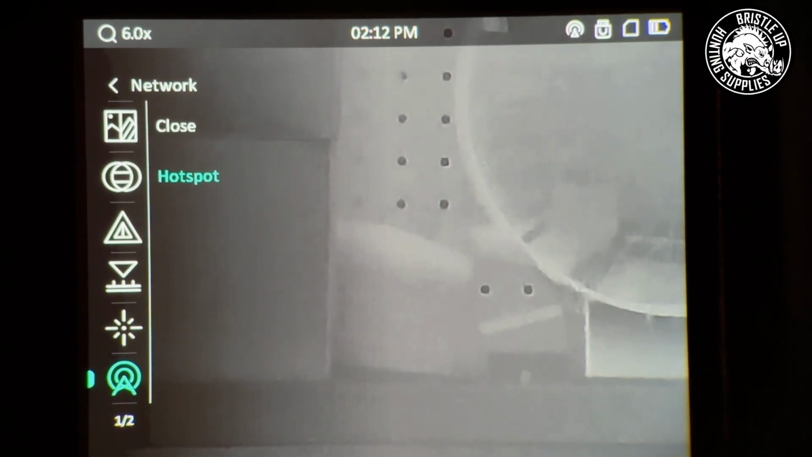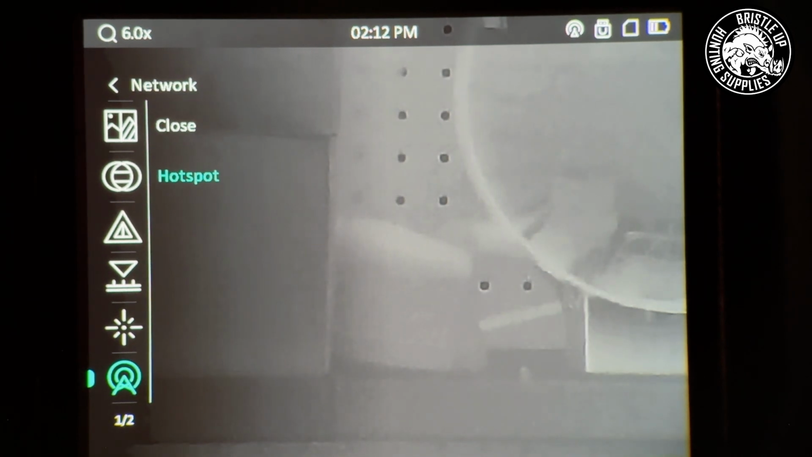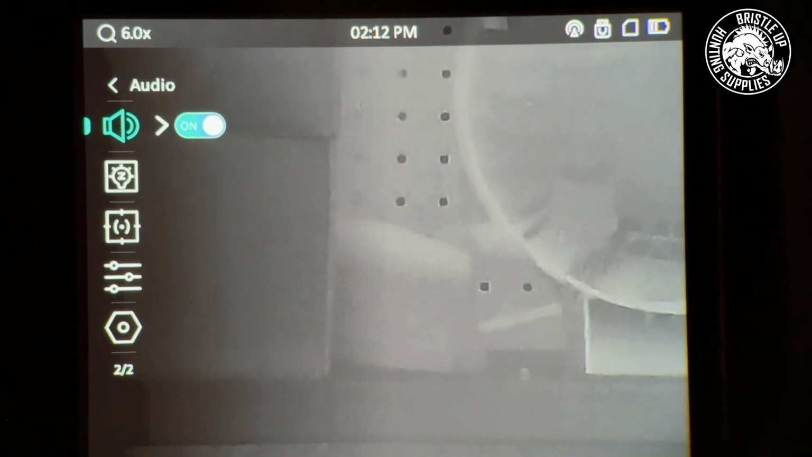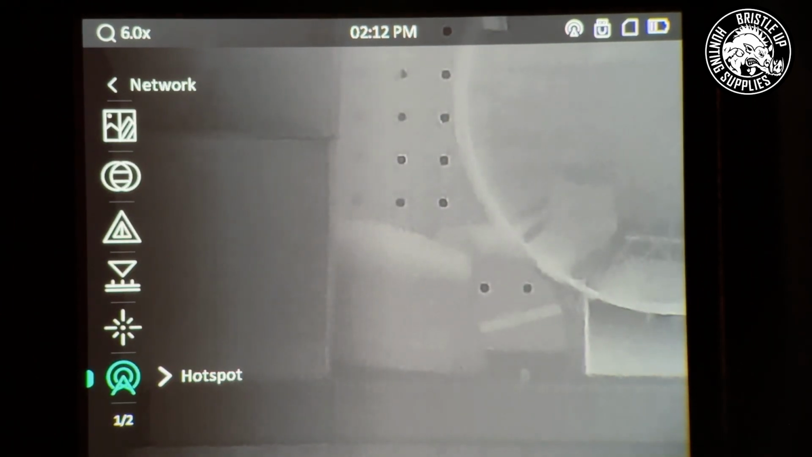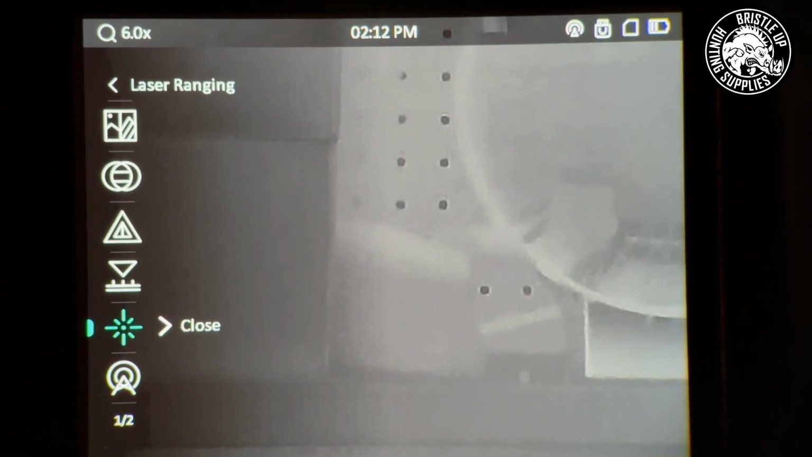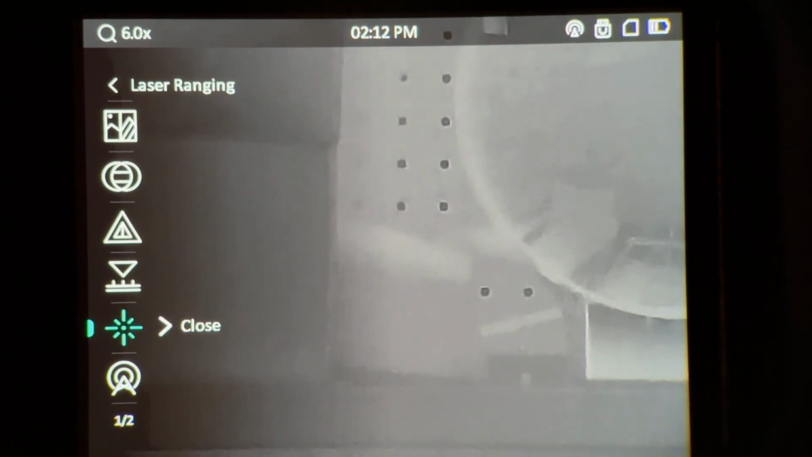Now if you're using it remote mounted or you're connecting it to Wi-Fi on a tablet or phone, you want to have hotspot turned on. Now as always, whenever you use hotspot on any thermal brand, you want to make sure that you turn mobile data off on your phone or on your tablet if it has a SIM card in it. Now you can either turn mobile data off altogether or you can go into the app settings within your phone settings and just turn off mobile data for that app.